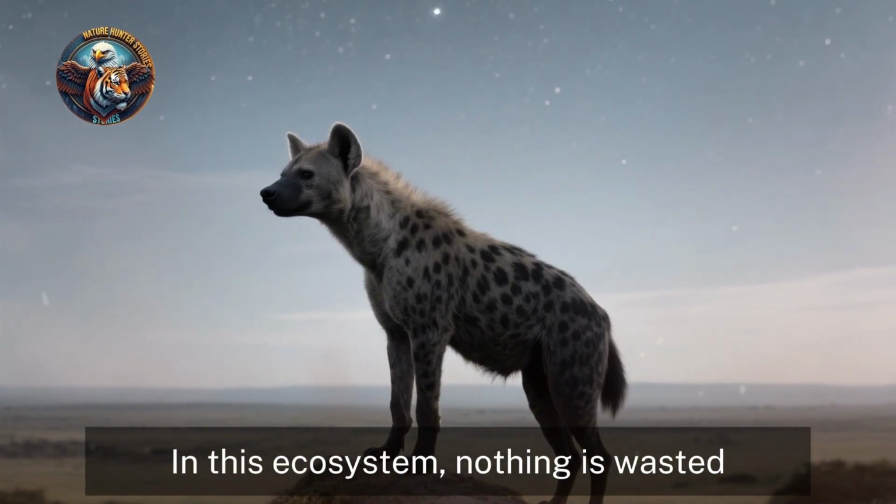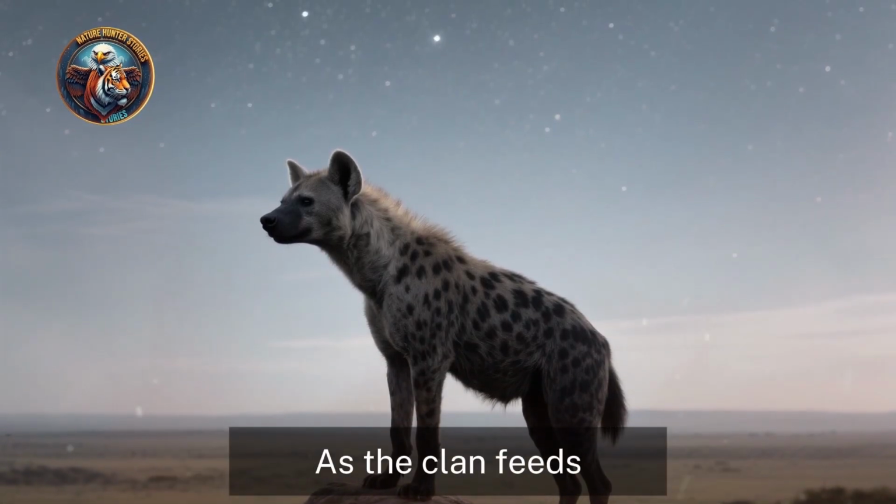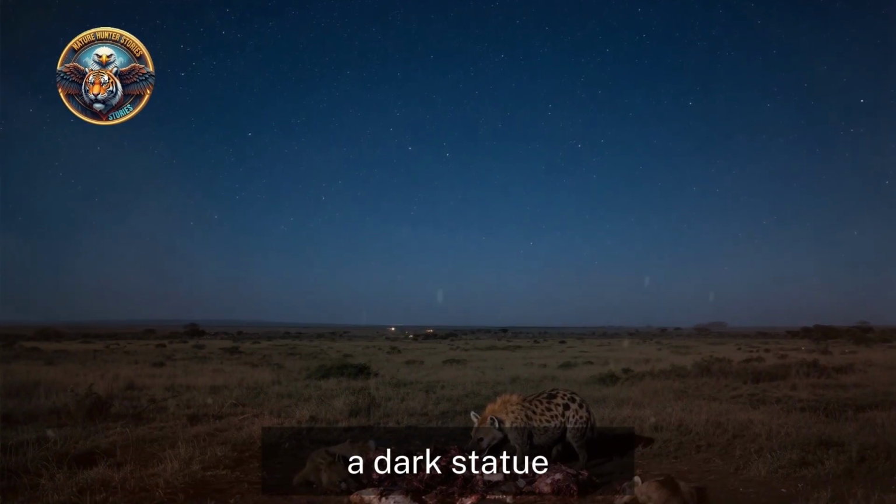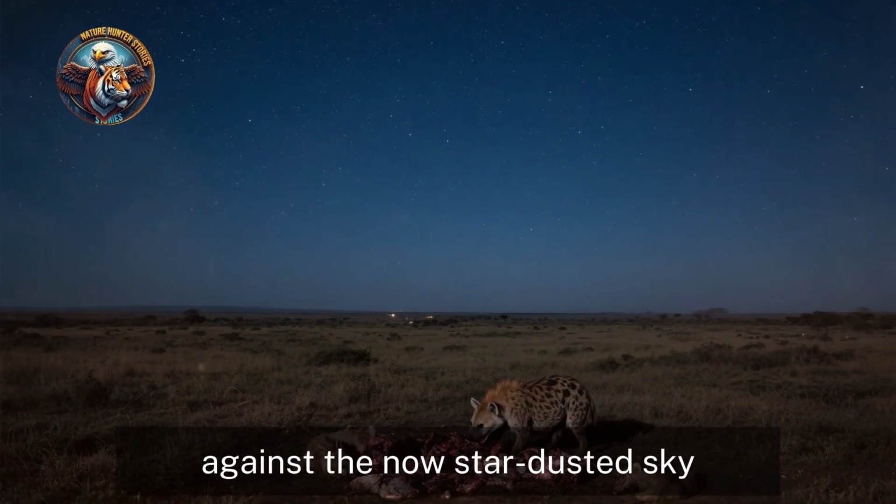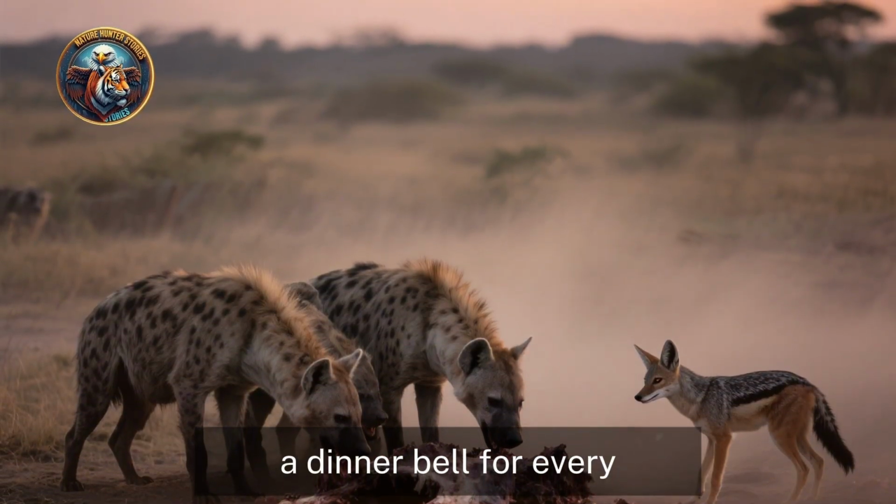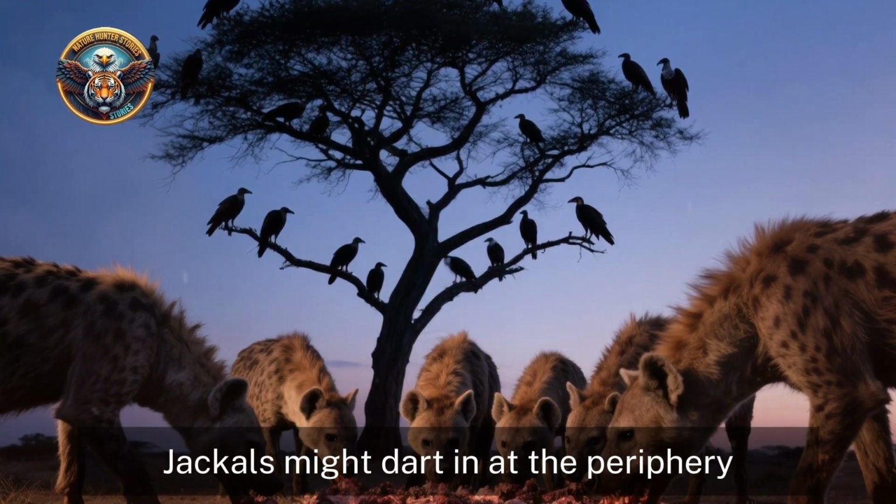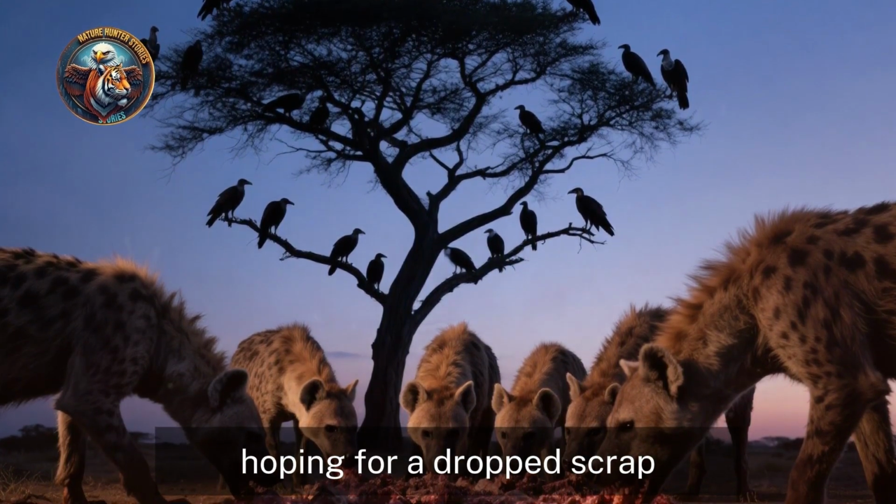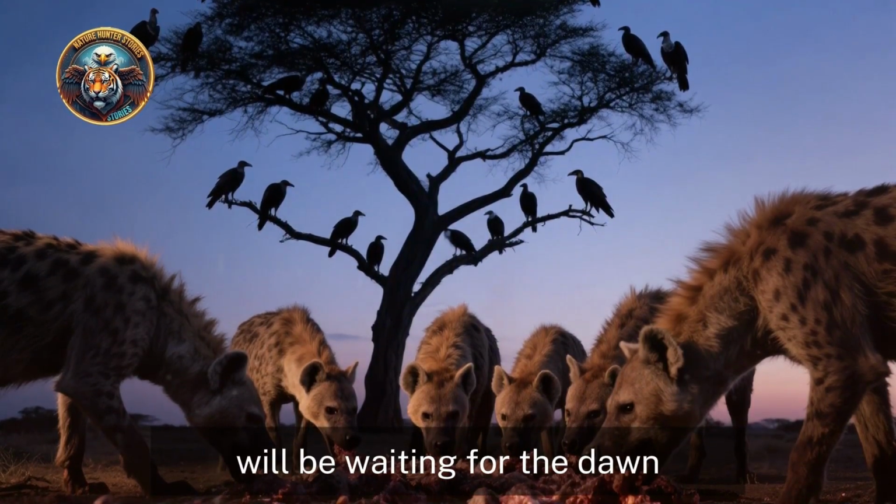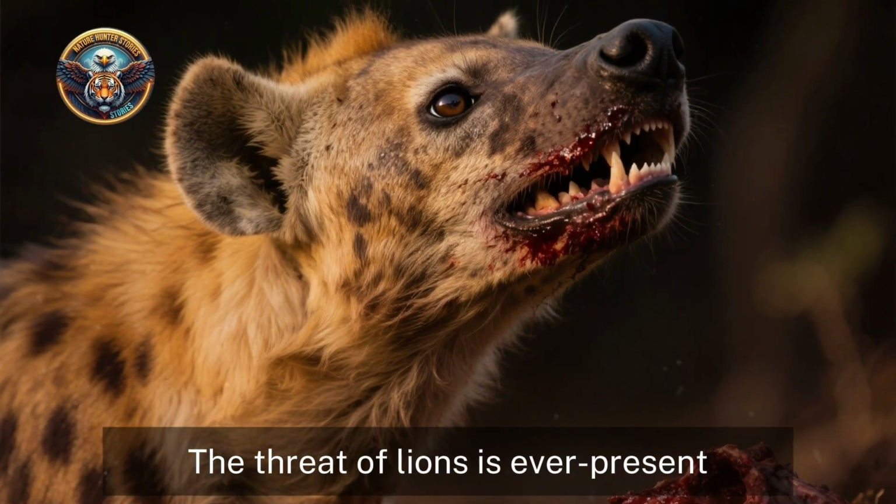As the clan feeds, the lookout remains at its post, a dark statue against the now star-dusted sky. The sounds of the feast travel far on the cool night air, a dinner bell for every scavenger and predator within earshot. Jackals might dot in at the periphery, hoping for a dropped scrap. Vultures already roosting in nearby trees will be waiting for the dawn. The hyenas must eat quickly. The threat of lions is ever present. A successful hunt can turn into a violent confrontation in a heartbeat.